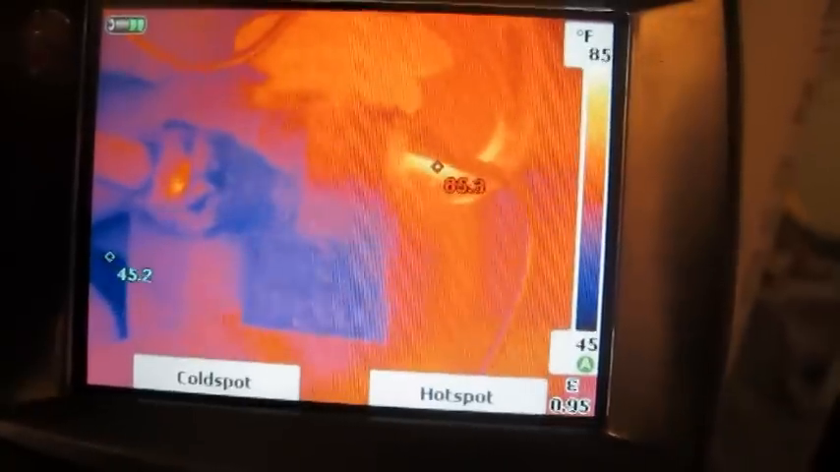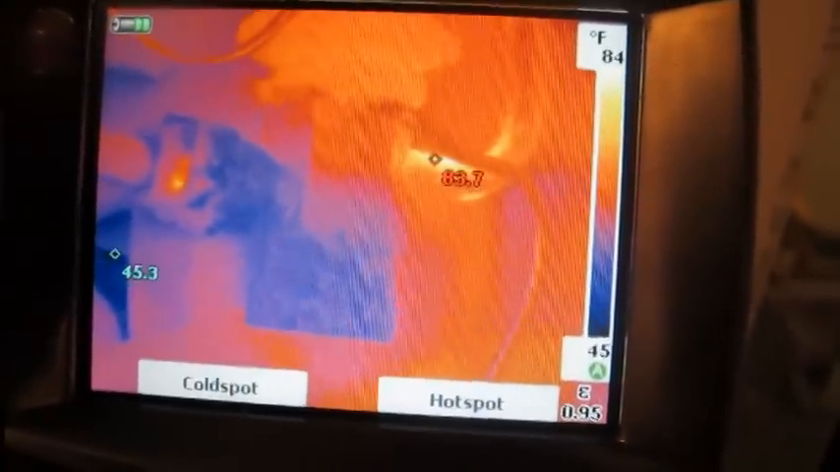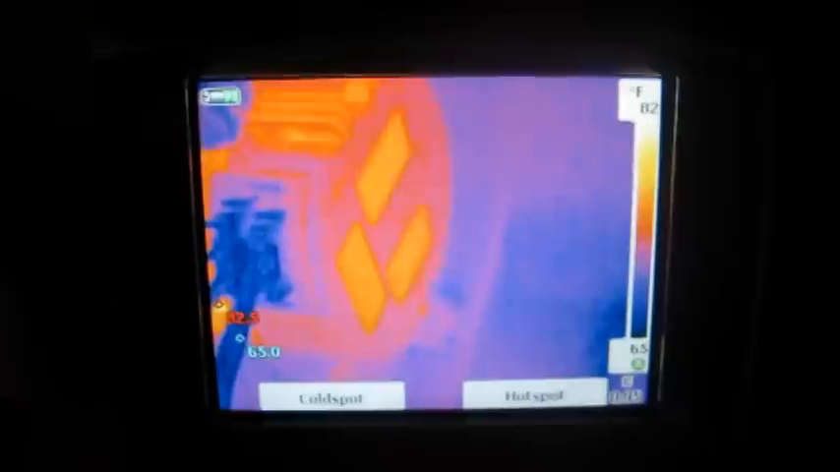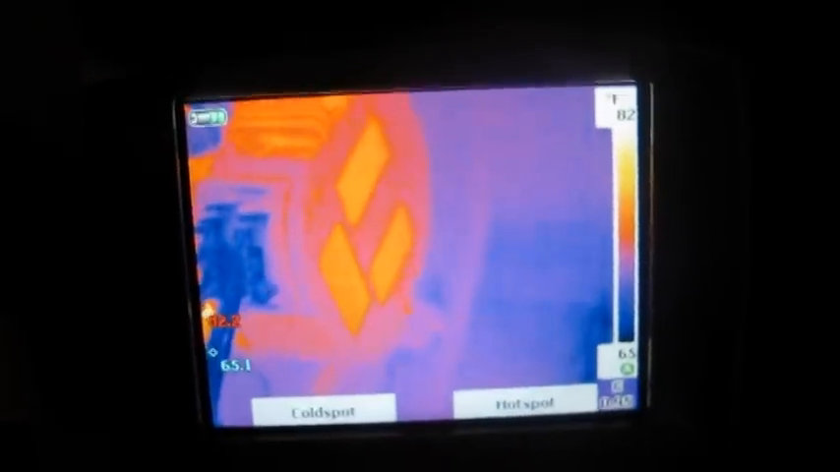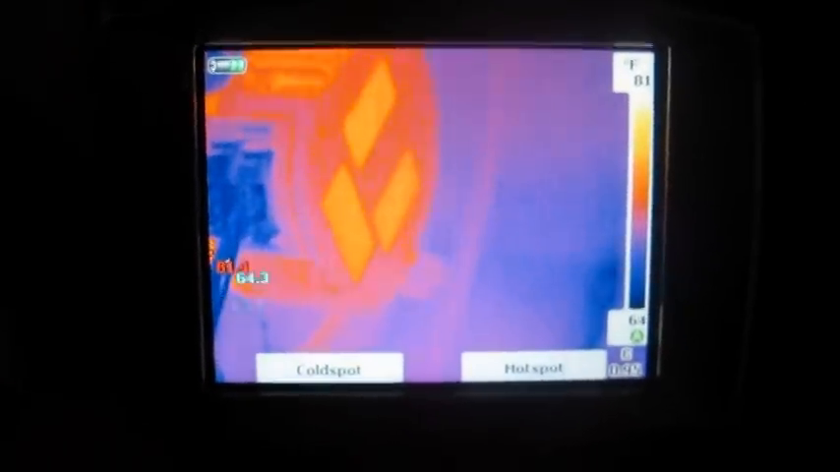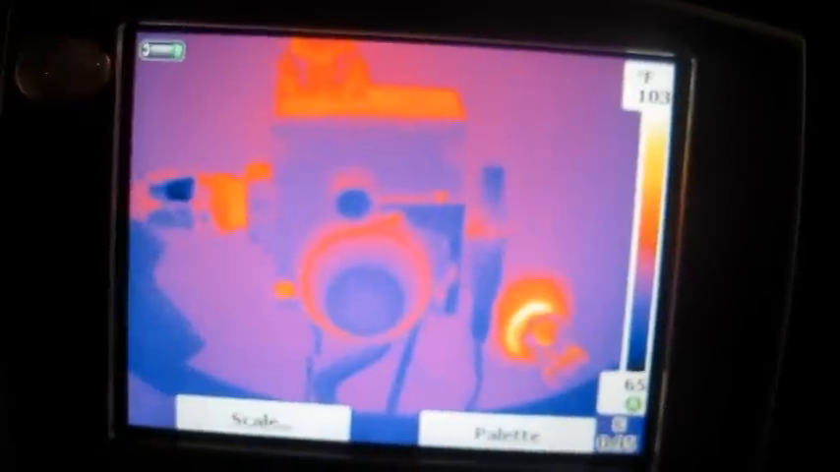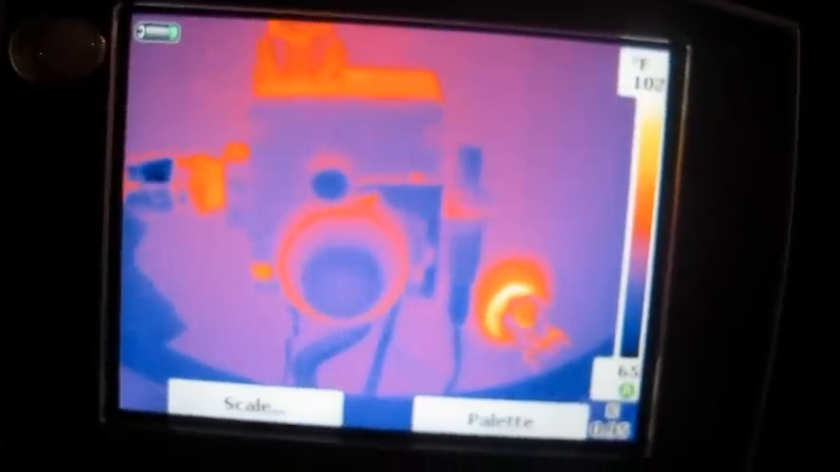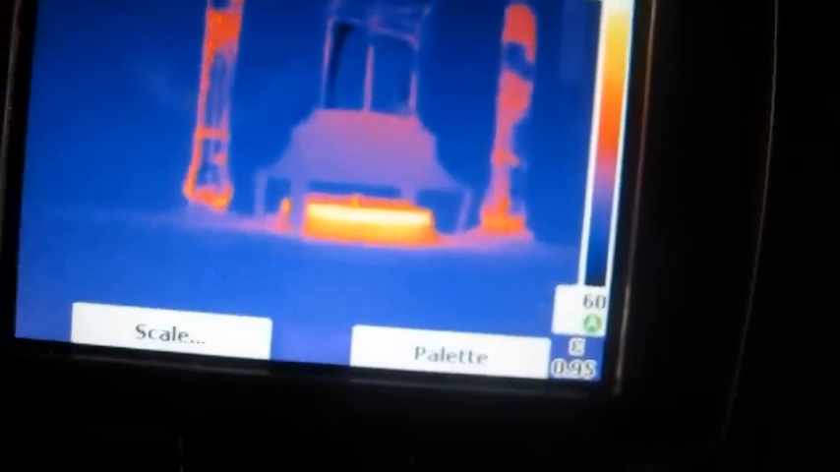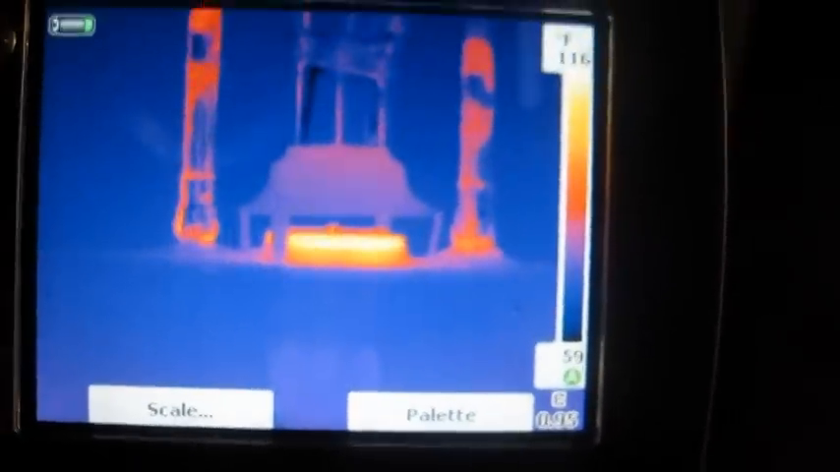You can get a cool look at your TXV valve. Get a cool scan of your variable speed blower motor in action. You're going to check out your water heater control valve, and you'll be able to scan up here and check how hot your vent's getting.